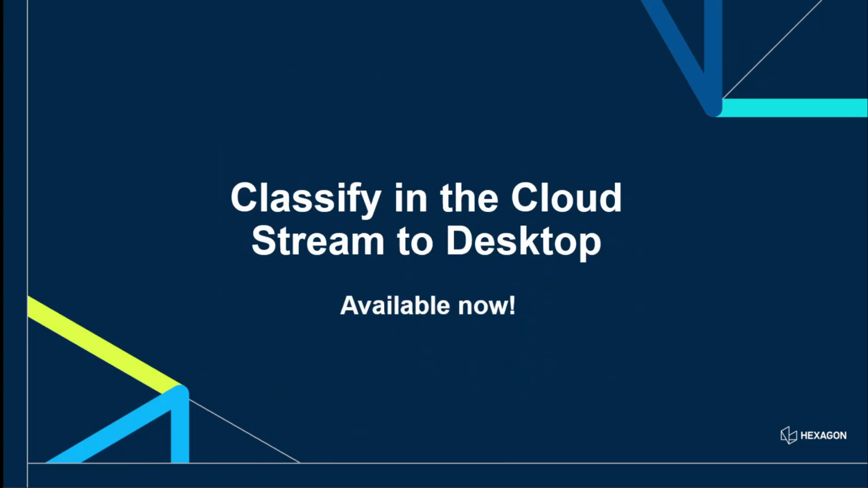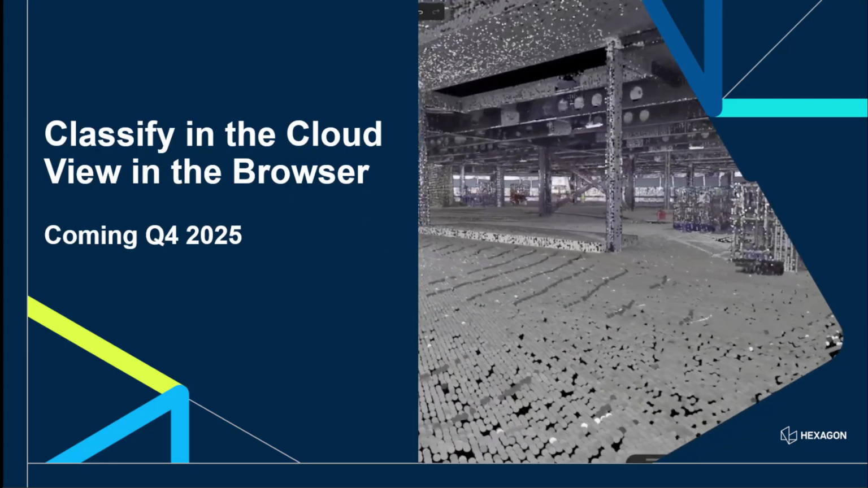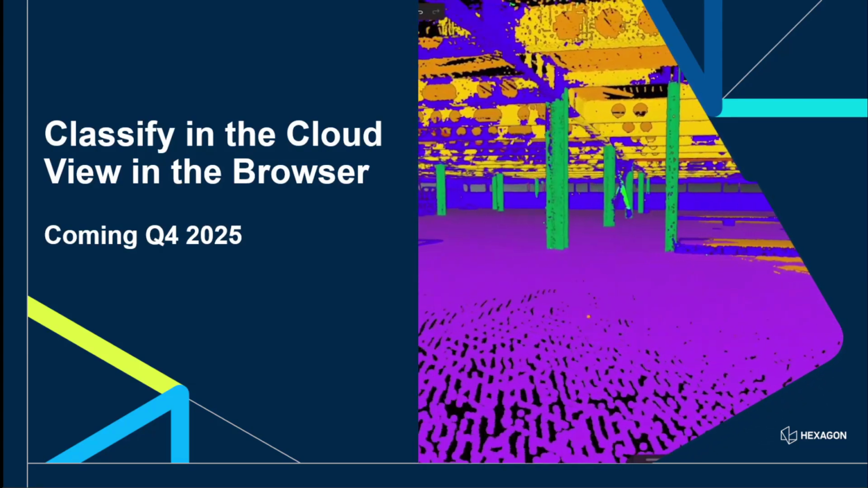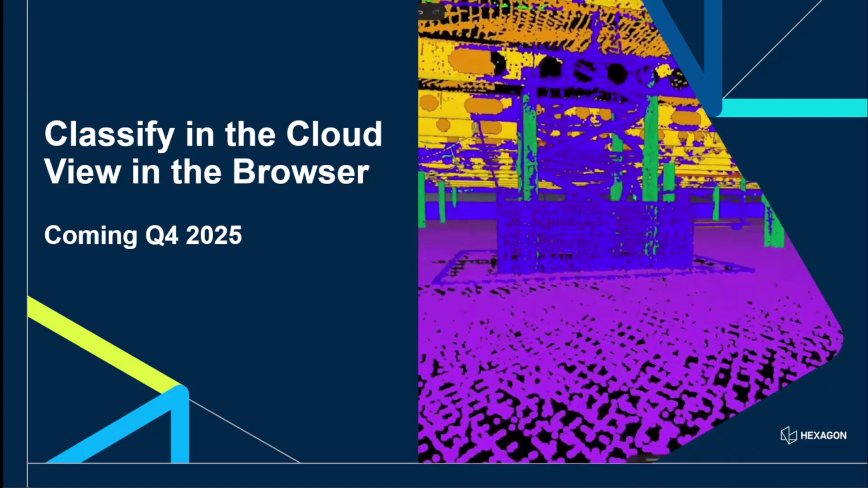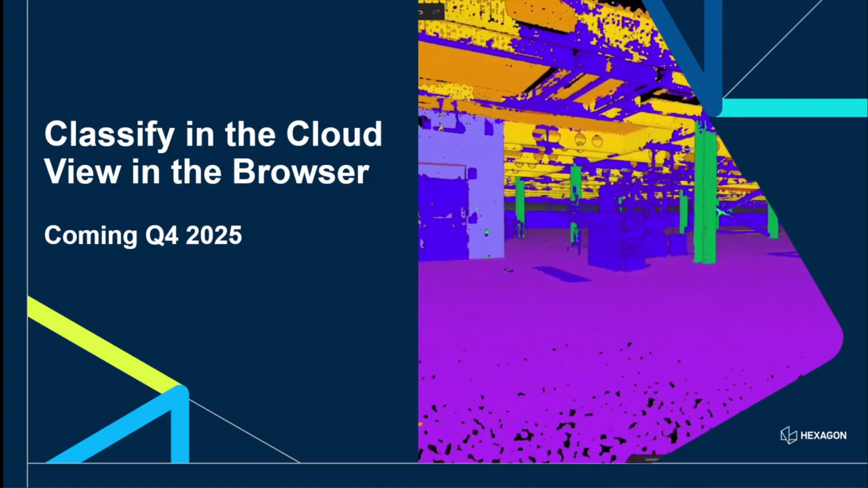That's available today. But what about actually the classification, viewing the classification within the browser? So this is coming in Q4. So this is being worked on right now. This is just a hint. You can see some of the prelim. This is actually done with an older model, but you can see again the preliminary view that you would have and the ability to turn on and off these layers directly within the browser itself.